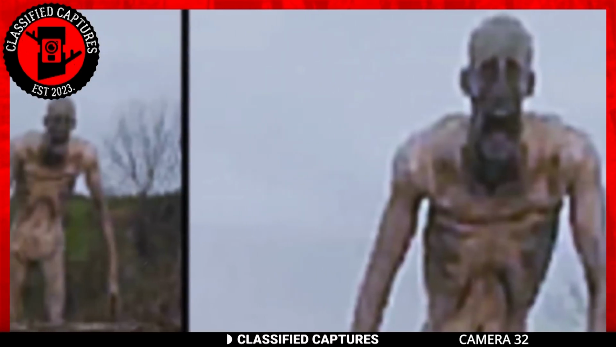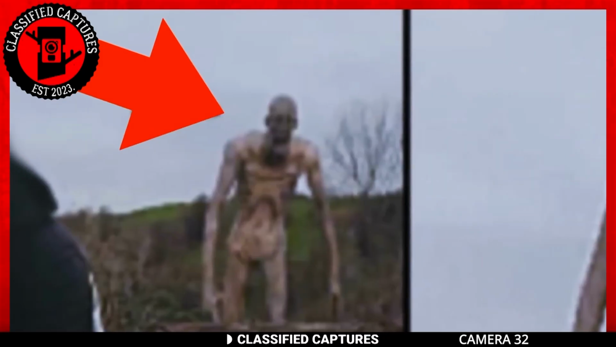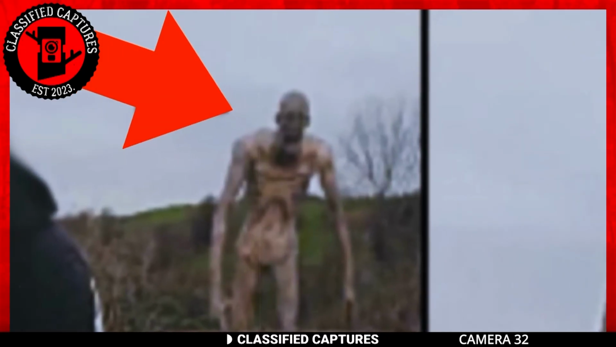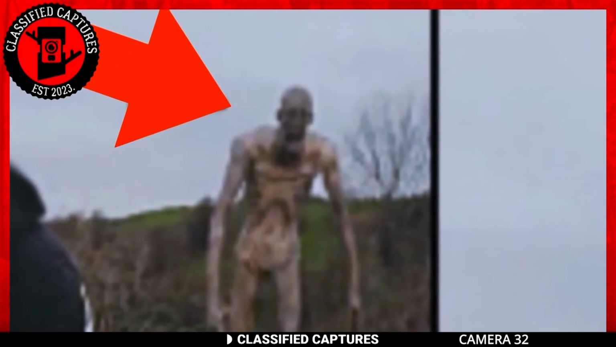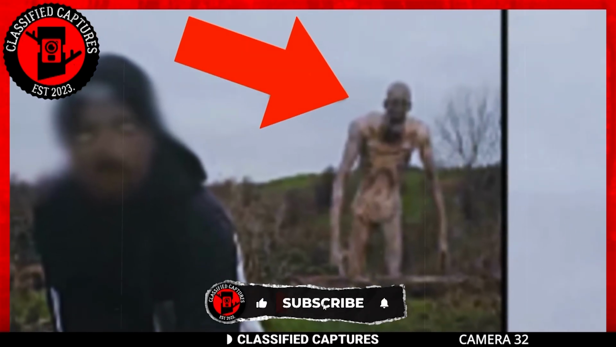The uploader didn't give any context to the image, leaving the viewers itching with speculations about what this creature could be. It's reminiscent of the Fallout series, but the question remains, is this a hoax or a genuine sighting of a starving giant? Share your thoughts with us in the comments section.